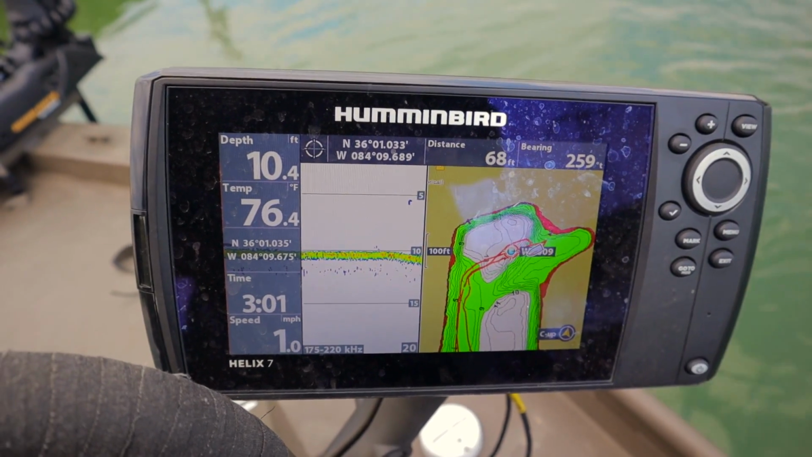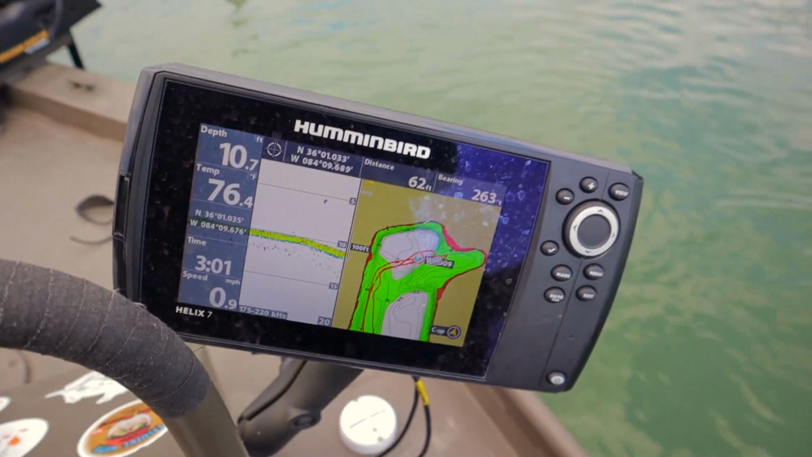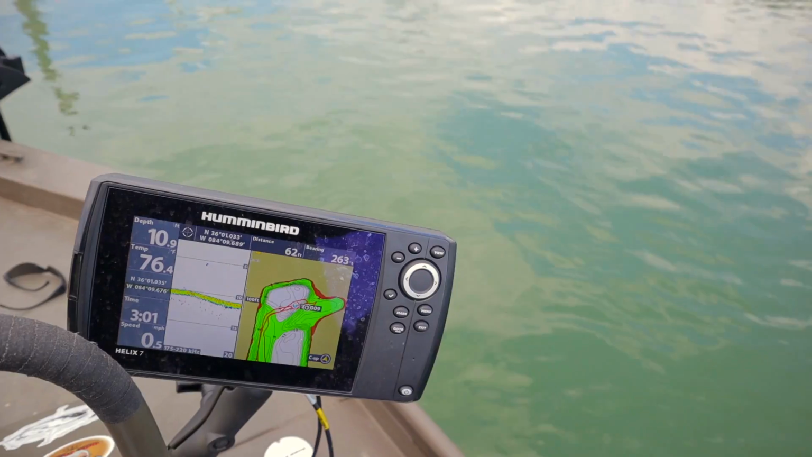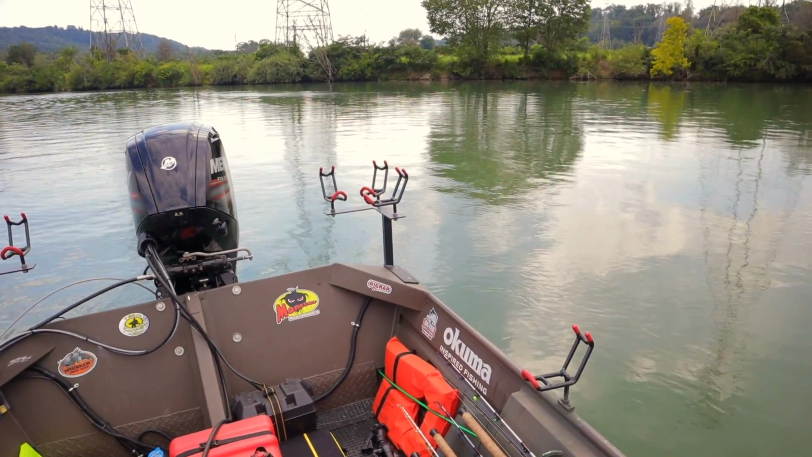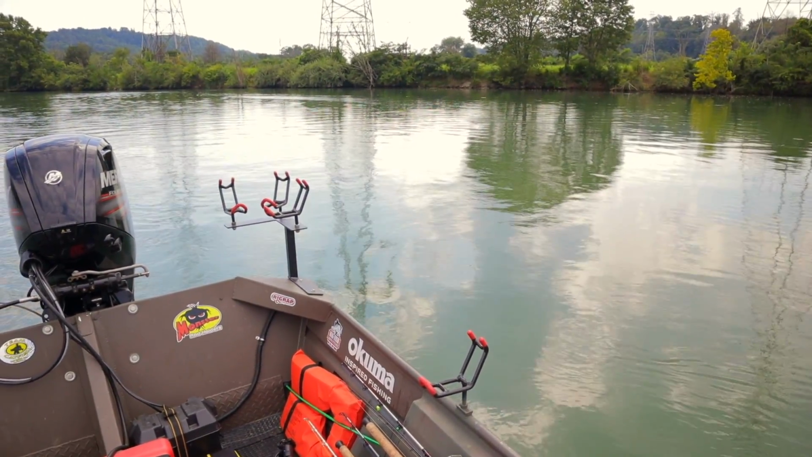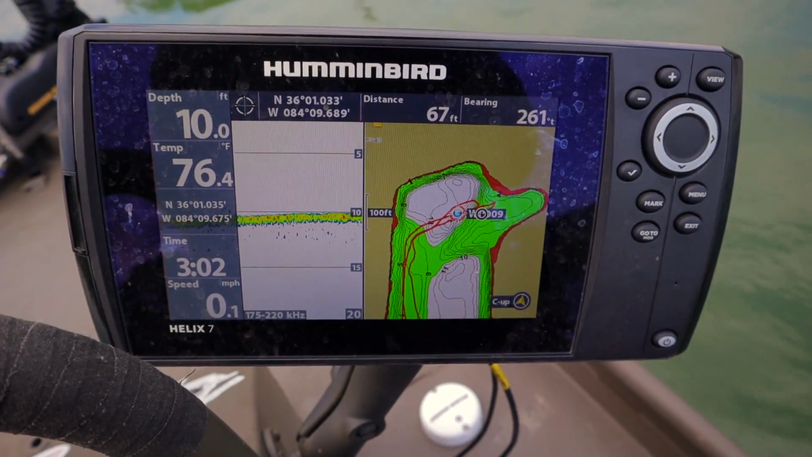There we go. I'm going to spot lock it and see where I land. I think I'm still over a little bit. And I think it's because of this current. In a situation like this, I would use my side rod holders. Let's look at the fish finder. It says I'm at 68 feet away from the target.